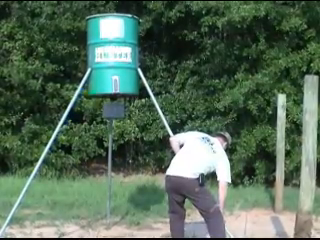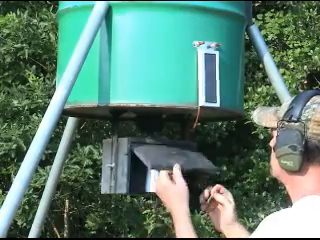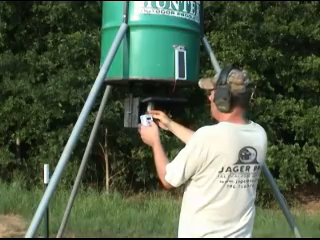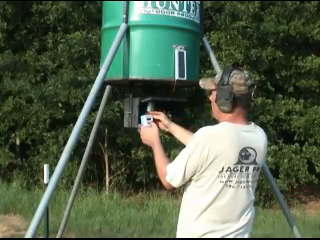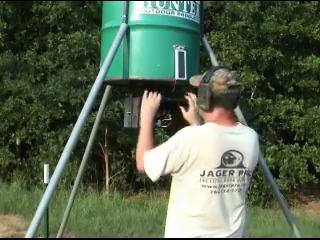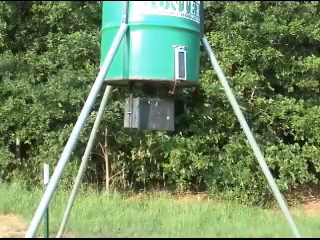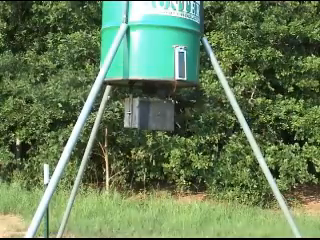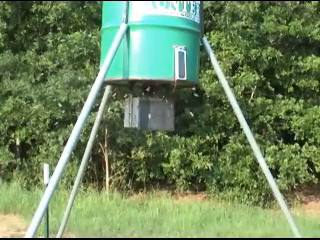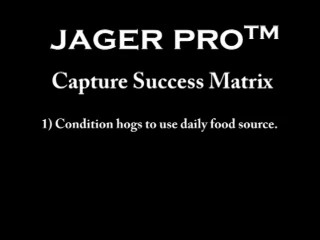This American Hunter feeder uses a digital timer to control the exact time of day and the exact amount of feed to be dispersed. Our goal is to condition the sounder group to associate sunrise and the sound of the spinning feeder as their morning breakfast reward. Remember, this is the first step towards achieving perfect capture results.